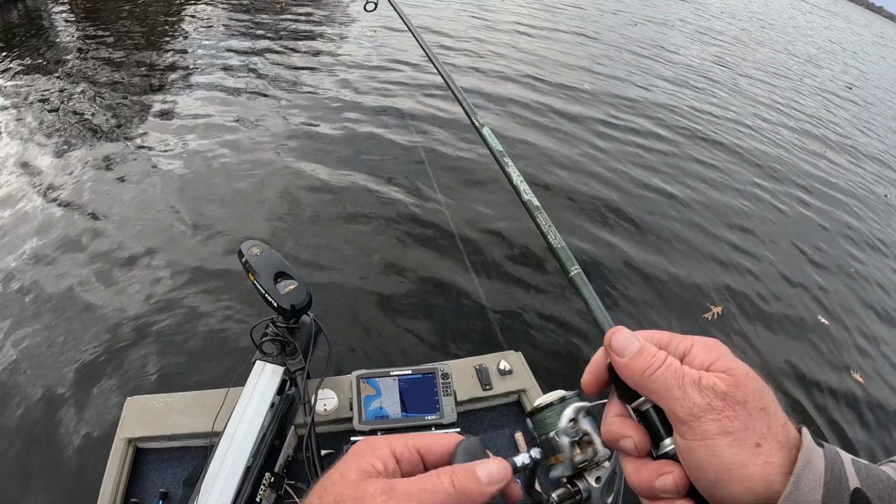I mean, what do you guys think? It may be hard to tell, but it's definitely a lot more visible. I'm not losing it like I was with the other one. Yeah, look at that. It's pretty hot.